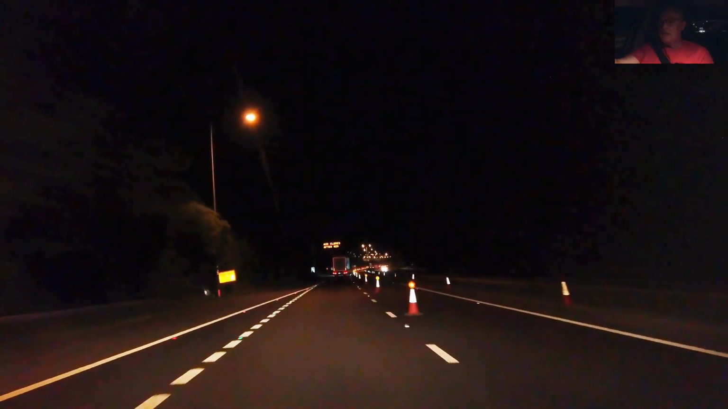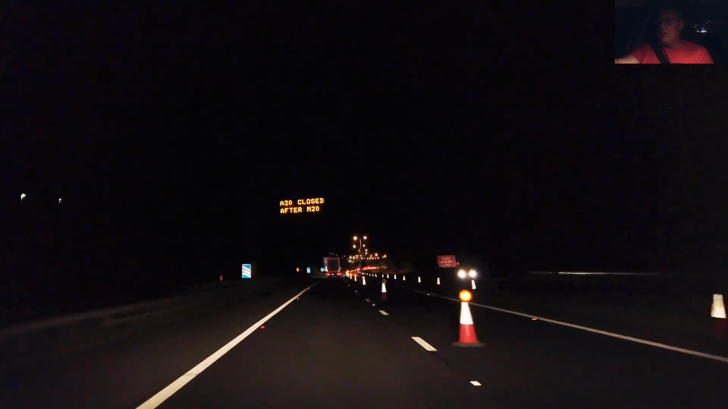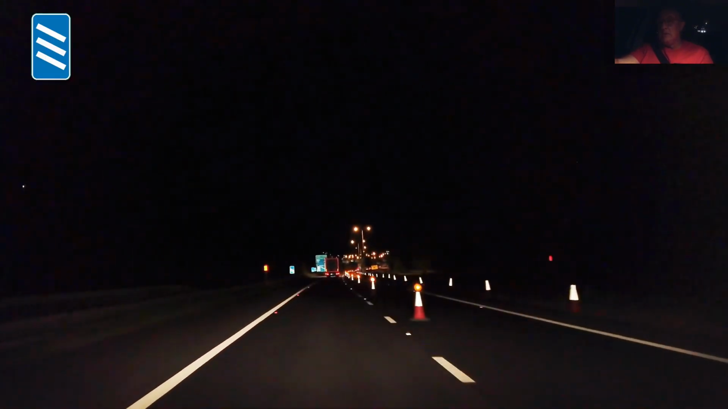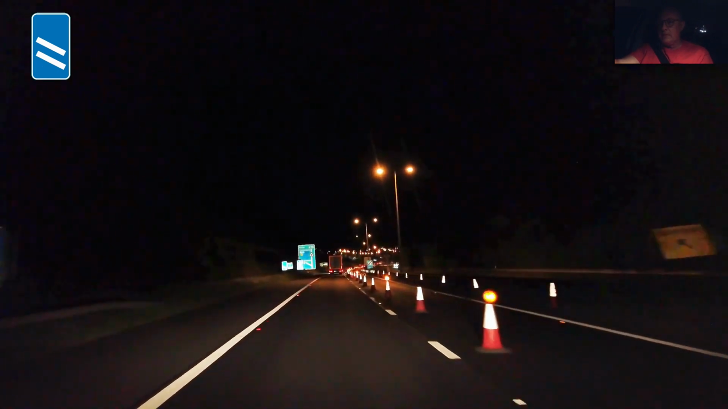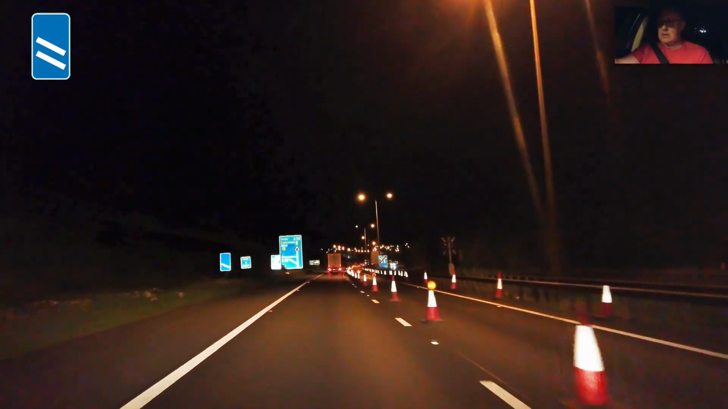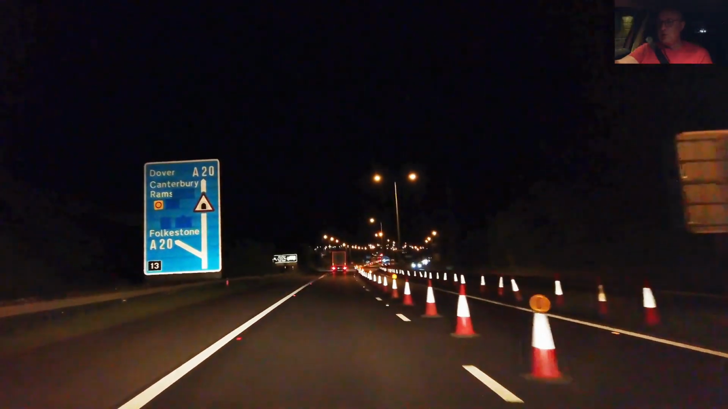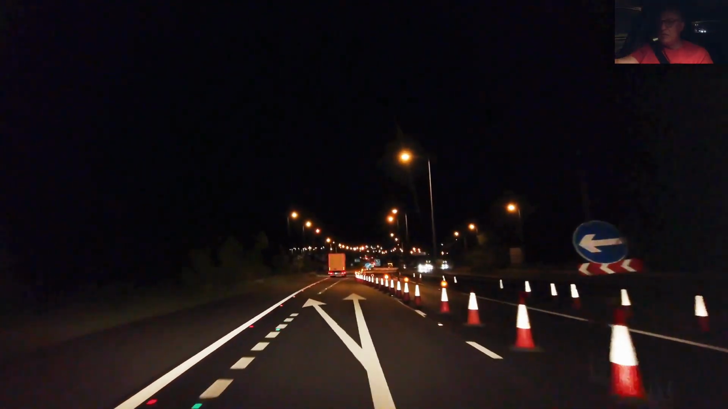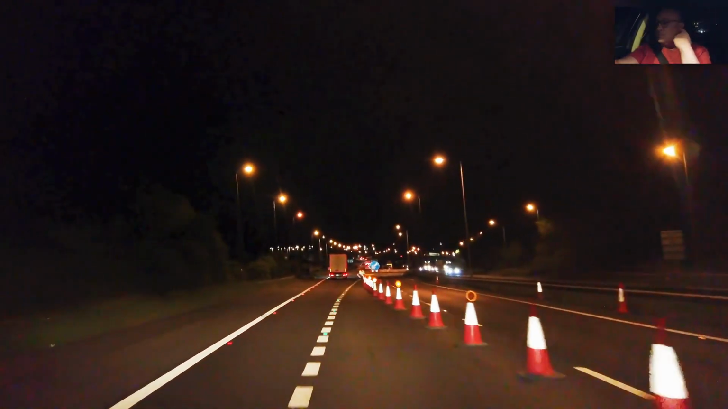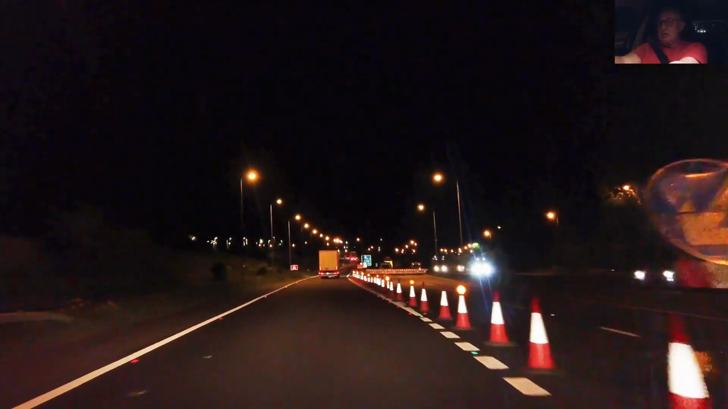So the sign says A20 closed after M20. No point indicating because we've got to come off, right? So the round hill tunnels are closed.